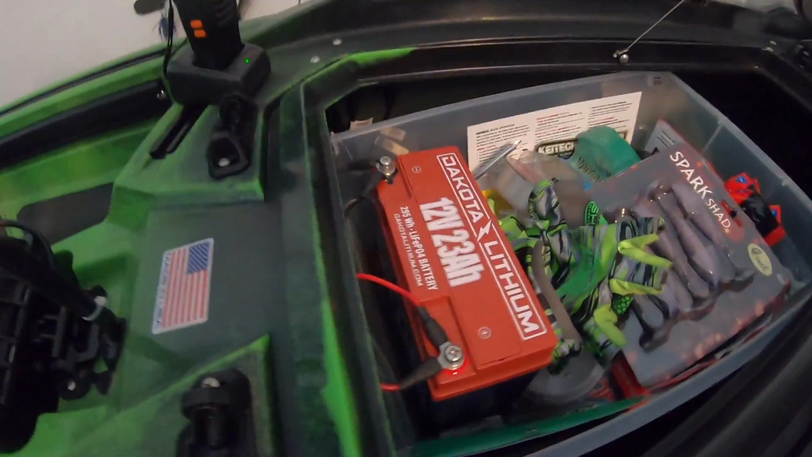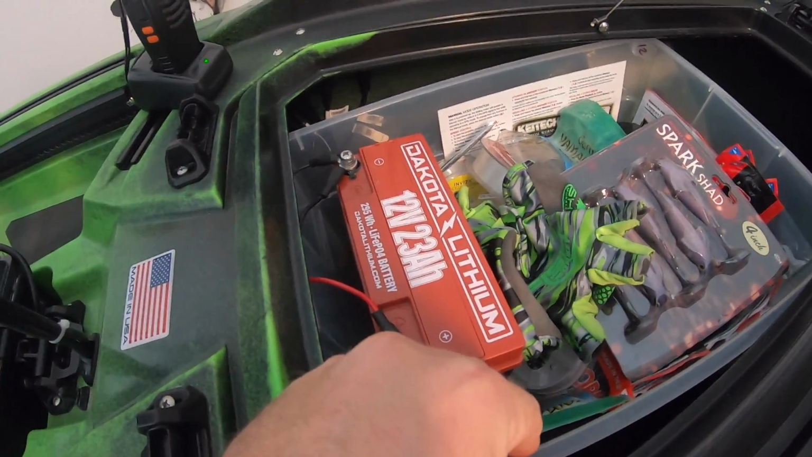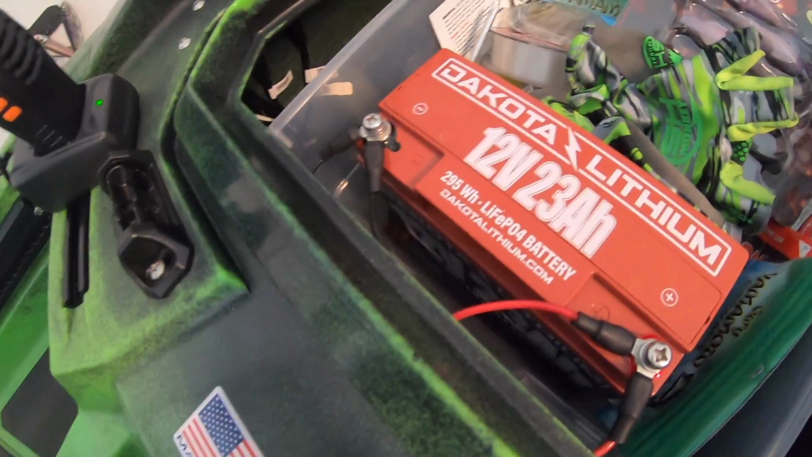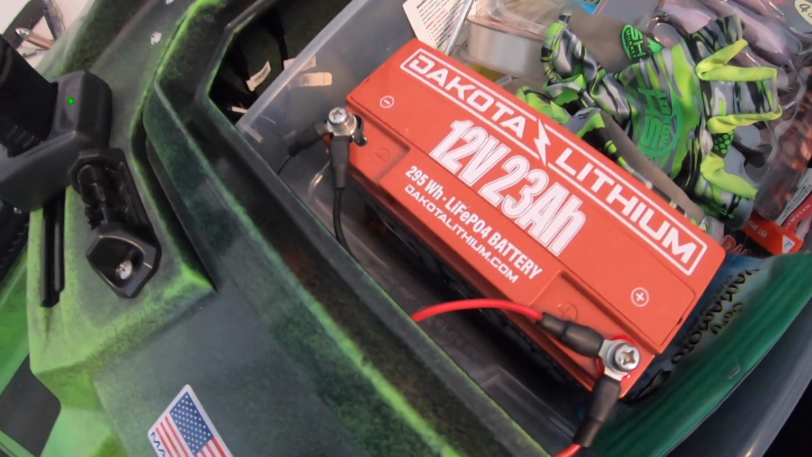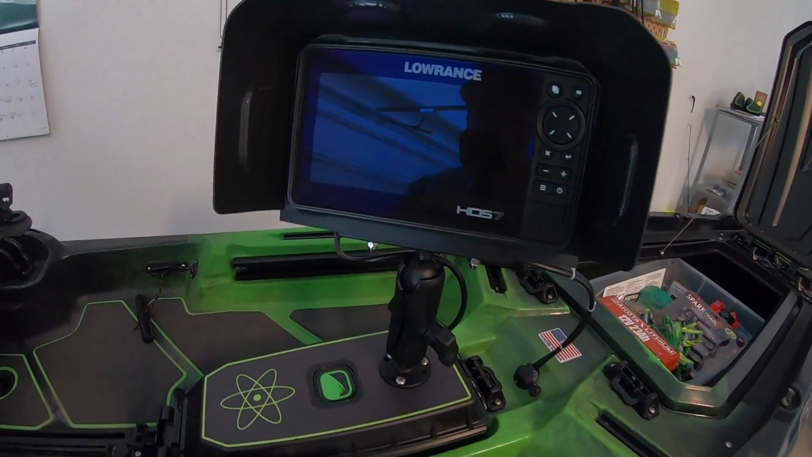And I run a 23 amp hour Dakota Lithium battery. Right now I just have it in this case, or in this box. The wires are plugged in right here, it comes out right here. I've kind of said that on some other videos, but a lot of people have been asking me what battery I've been running. So it's the 23 amp hour Dakota Lithium battery. It's lasted me all day, no issues with it whatsoever. So that's been a great battery for me to run on my fish finder.